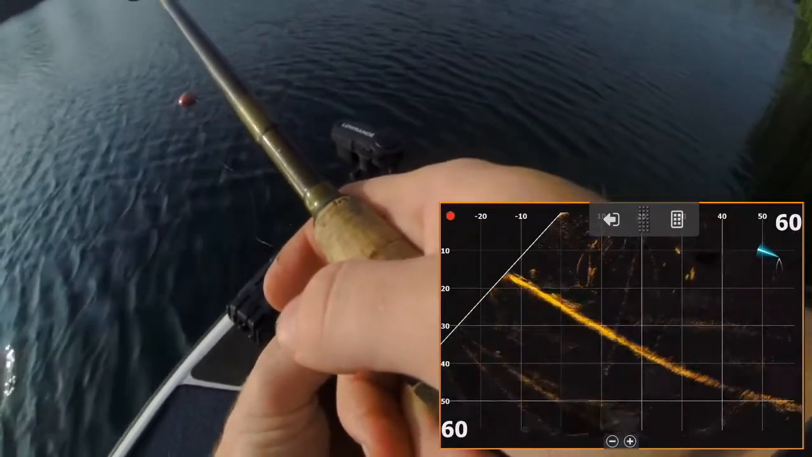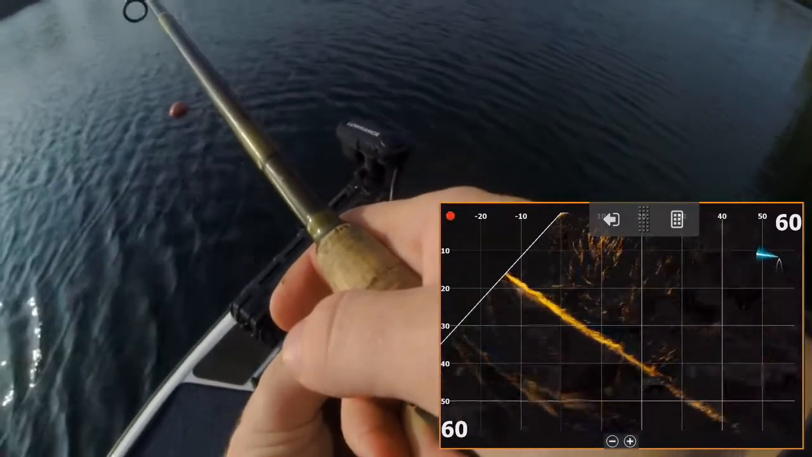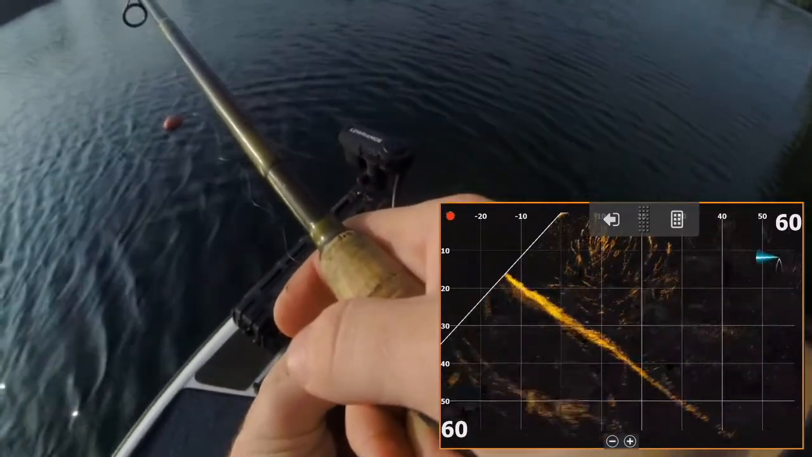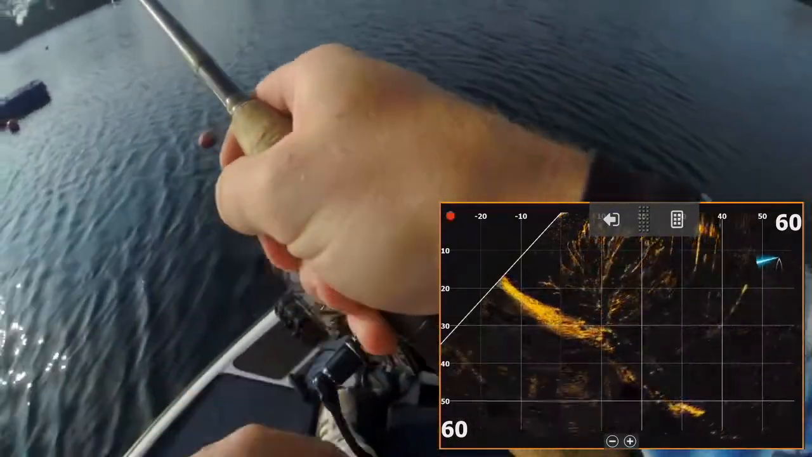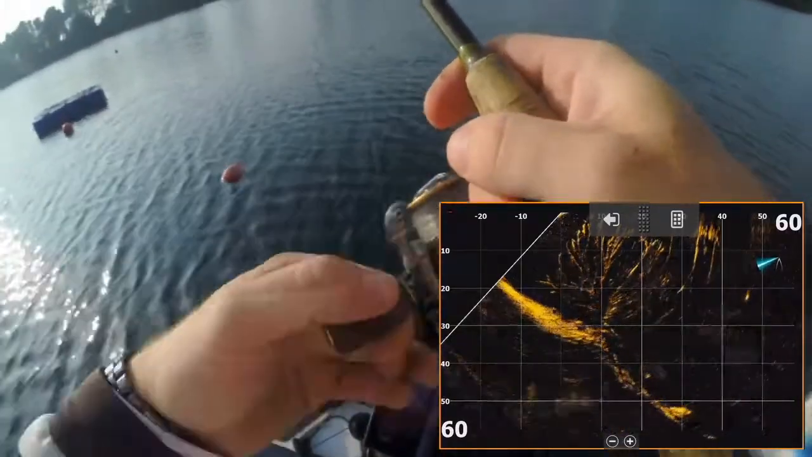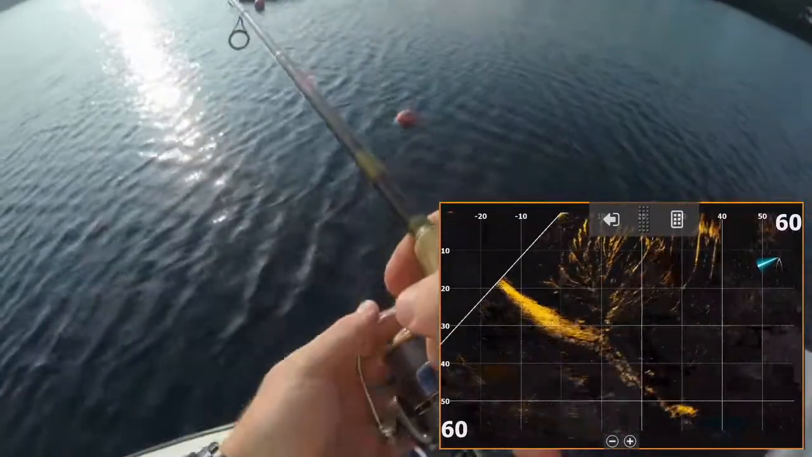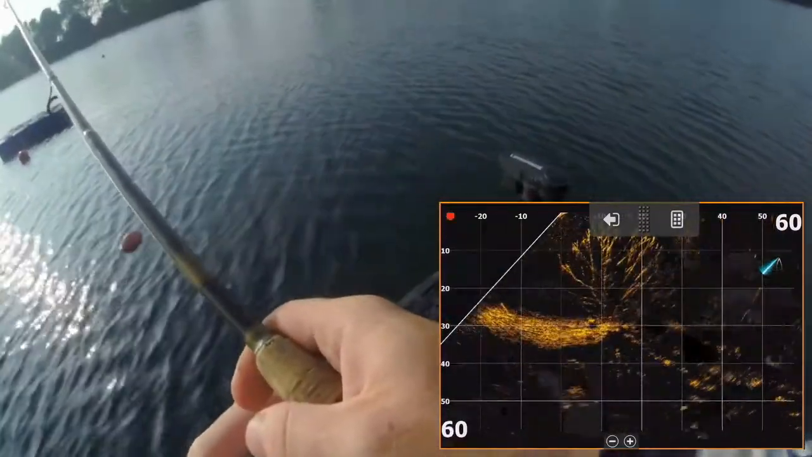underneath the boat. As I'm turning my trolling motor a little bit more left, I'm getting that entire tree into the shot. There we go. So I'm turning and I'm seeing those individual branches. So now let's put the drop shot down into this tree, and the drop shot's going down. So that range is at 10 to 20 foot.